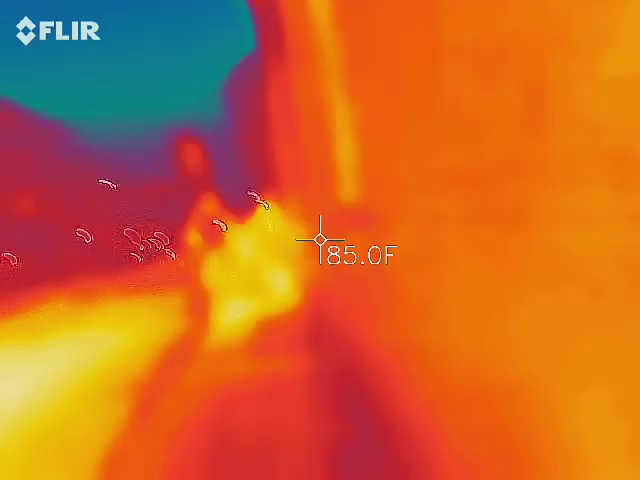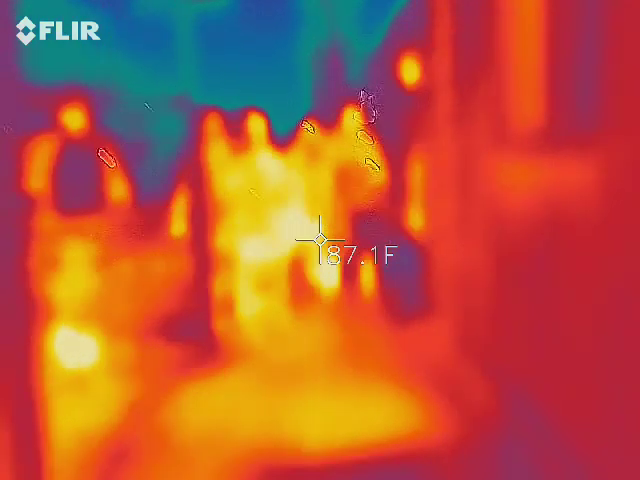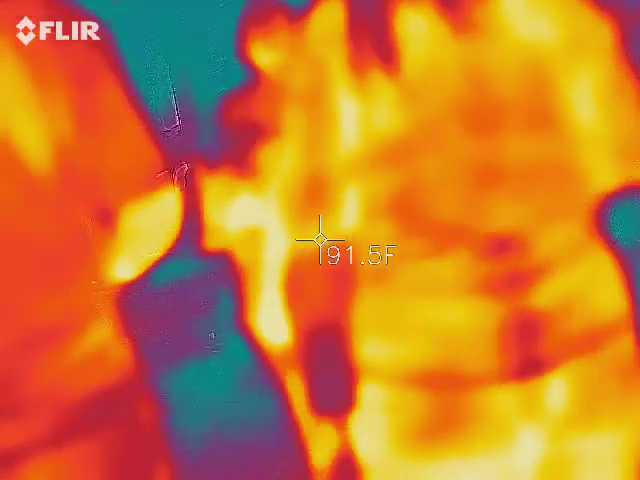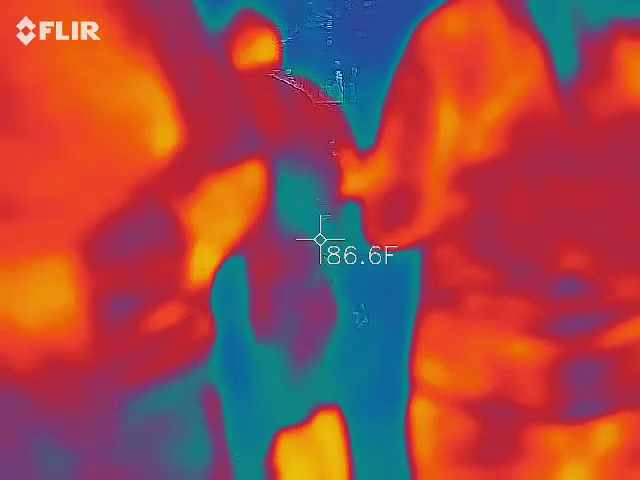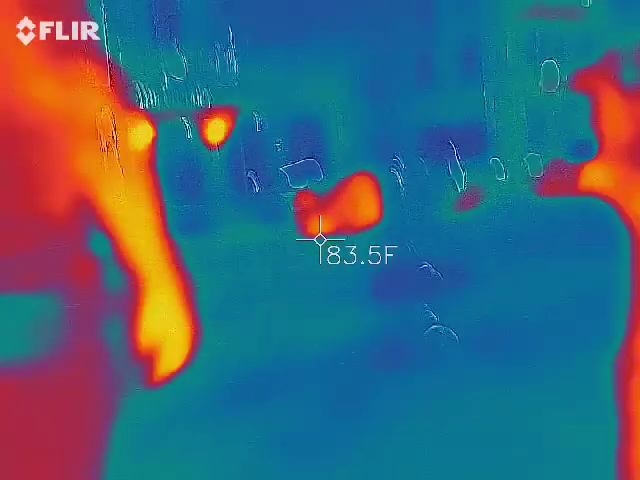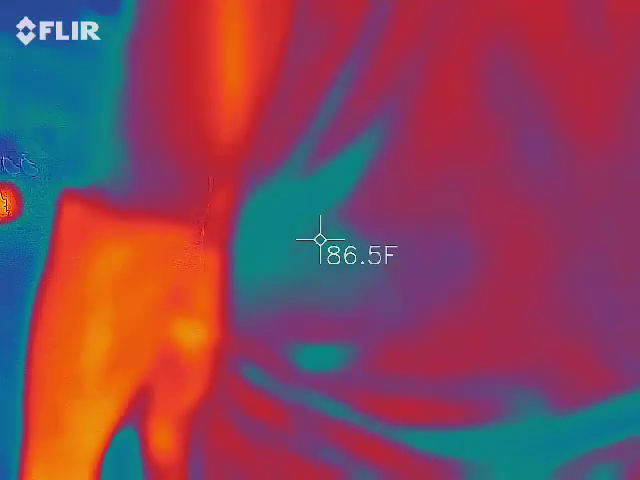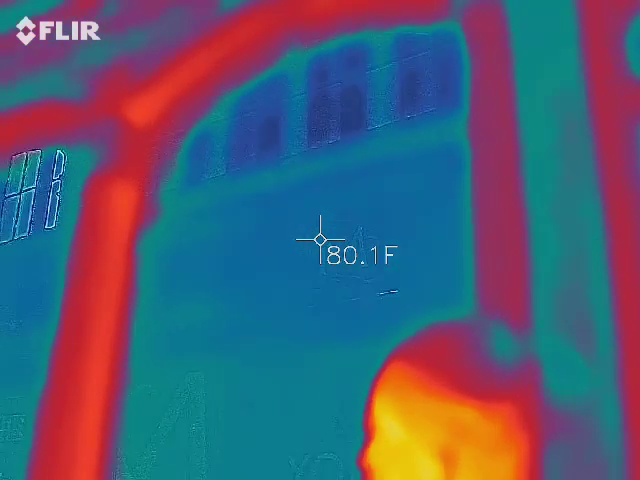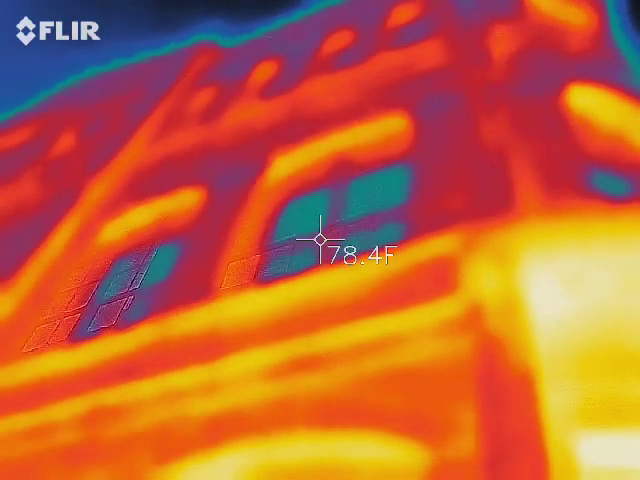Okay, nothing there. It was too dark too. Blazing. Oh, wow.